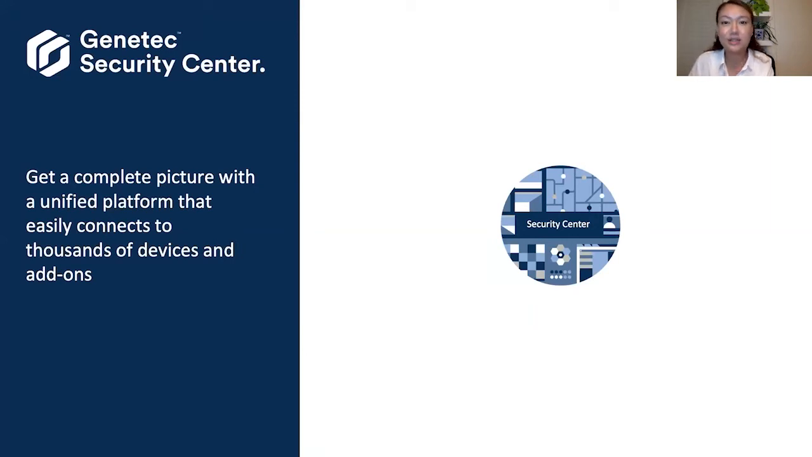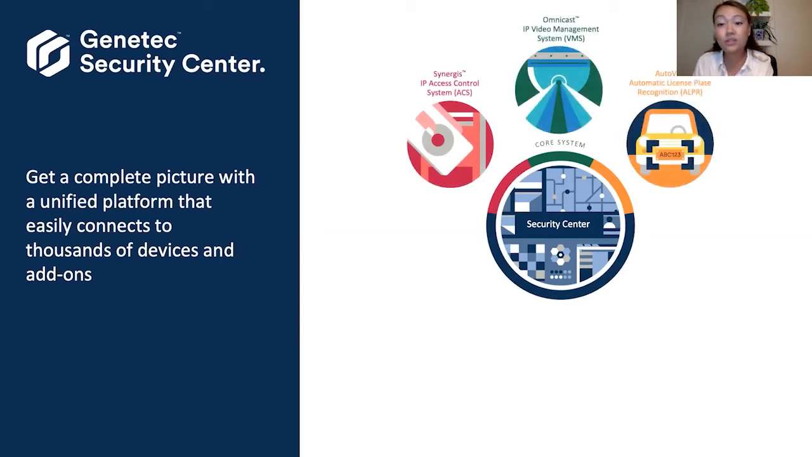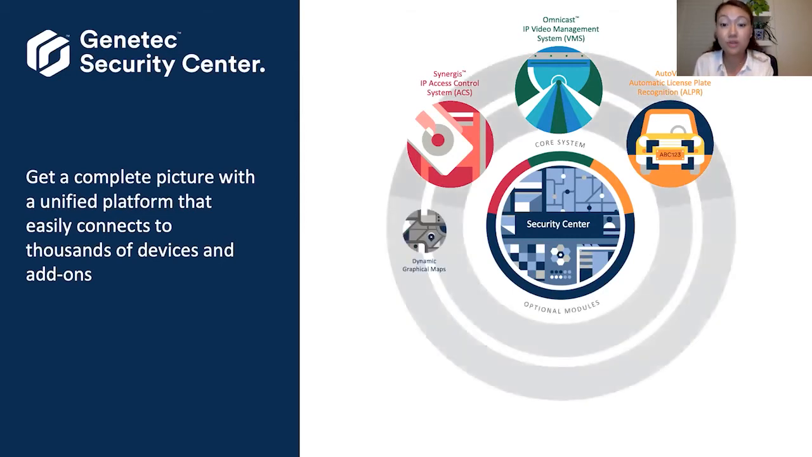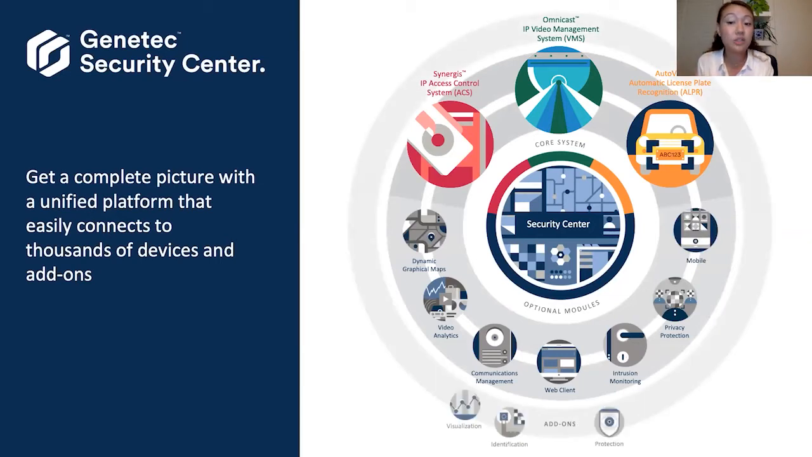Now, Security Center is really the heart of our solution, where we bring together different sensors, devices, as well as systems like video management, access control, and license plate recognition, all together on one platform to be managed together. On top of that, Security Center can also be enhanced with specialized Genetec modules, as well as partner integrations that have been created to meet a specific customer need. And so, this is what we can bring into Security Center to enhance its features and functionalities.